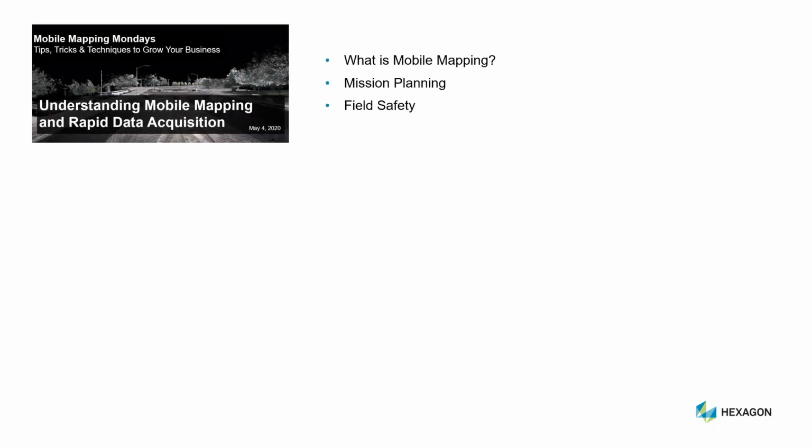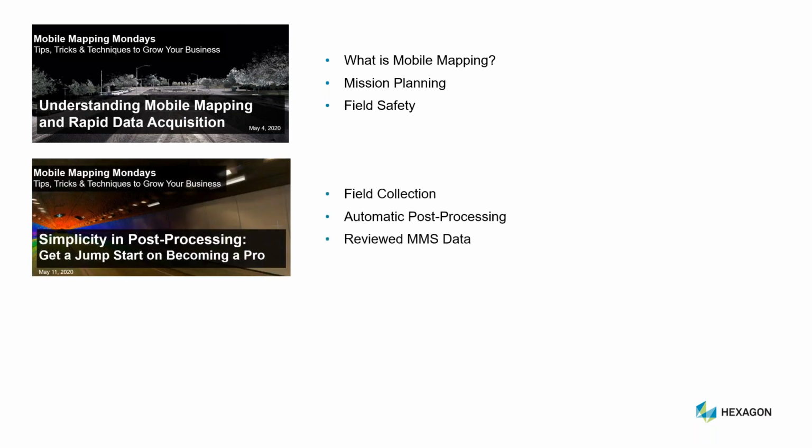But first, I want to take a moment to talk about what we've reviewed so far. In the first session, we reviewed the core concepts of mobile mapping, the tremendous value that mission planning brings to any field exercise, and of course, field safety. In session 2, we reviewed an actual field collection from the Pegasus 2 Ultimate from start to finish.